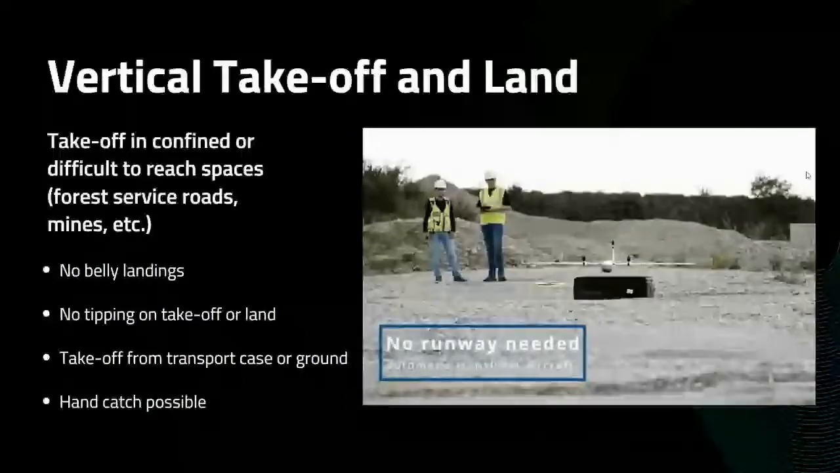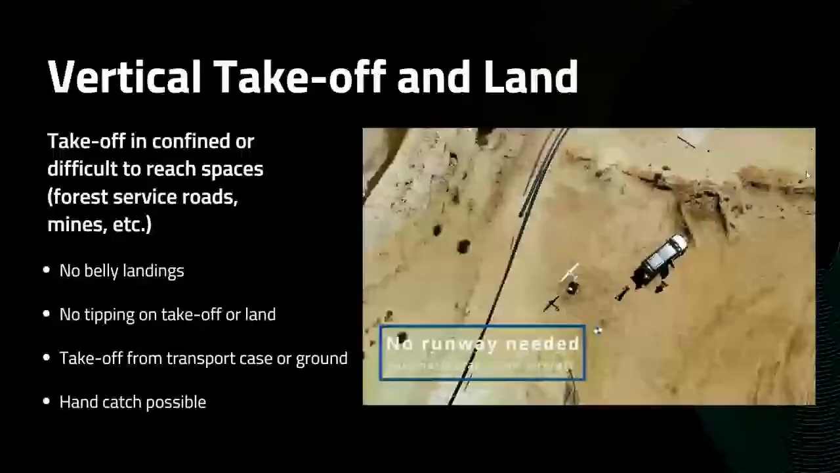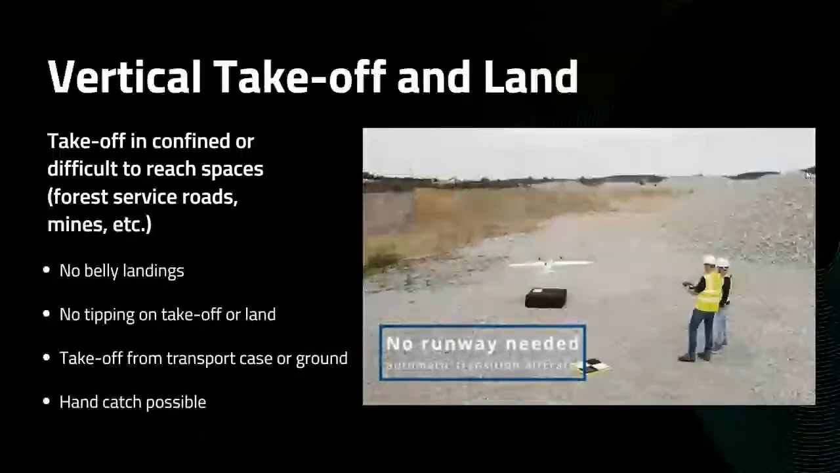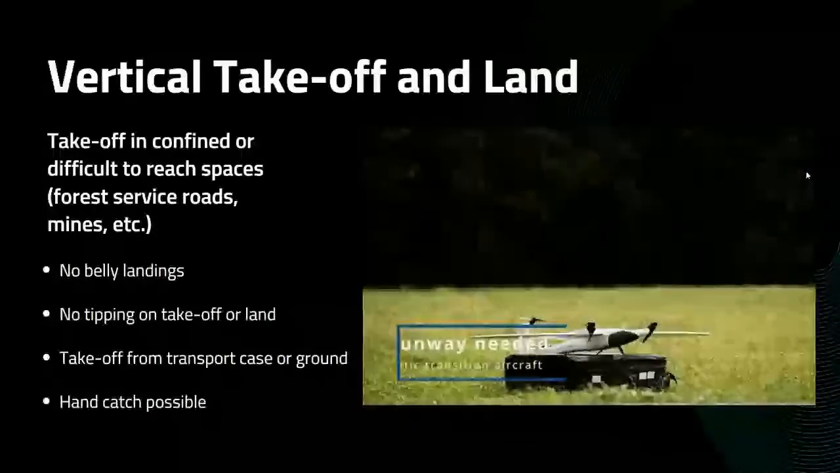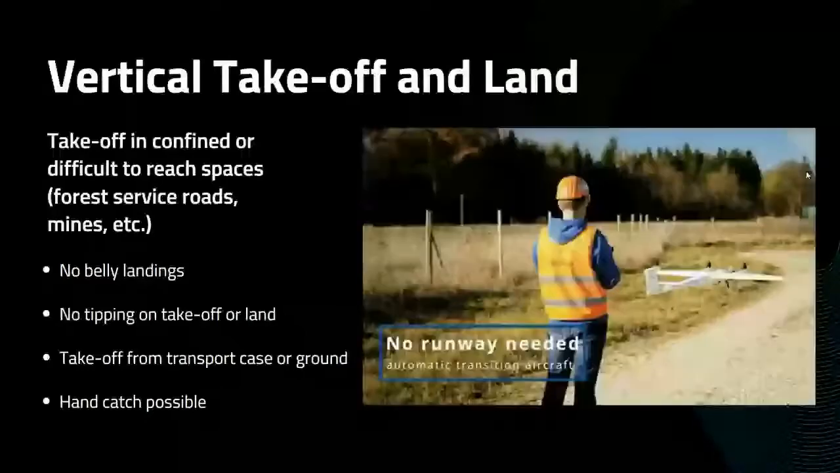The other thing is, we want to take off from the transport case or the ground. They recommend off the transport case just to keep the sensor nice and clean, but you can take off from virtually any environment. Doesn't matter if it's a 40-degree angle, the Trinity will still take off. And we can also hand catch the drone if needed in very emergency situations, or something like a mine site where there are really jagged rocks on the ground.